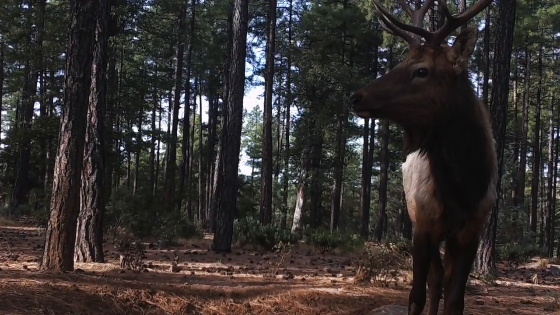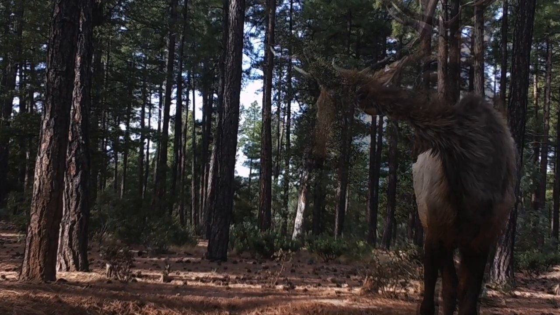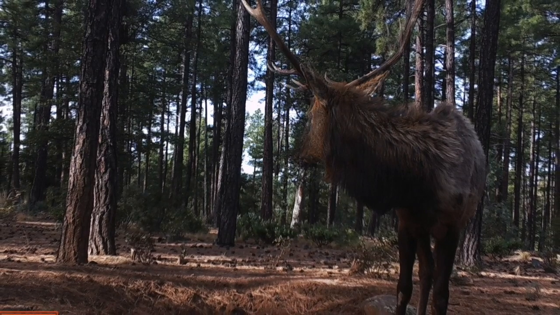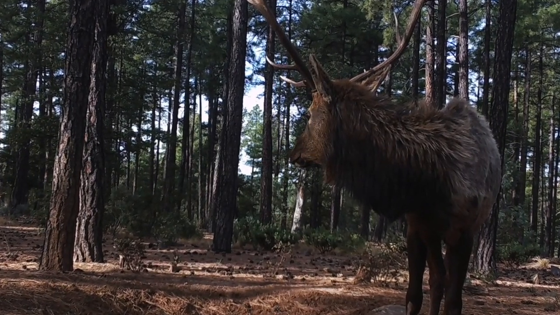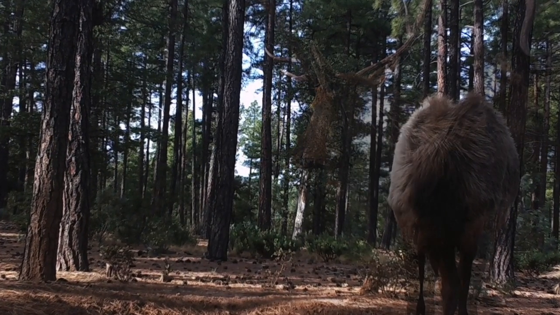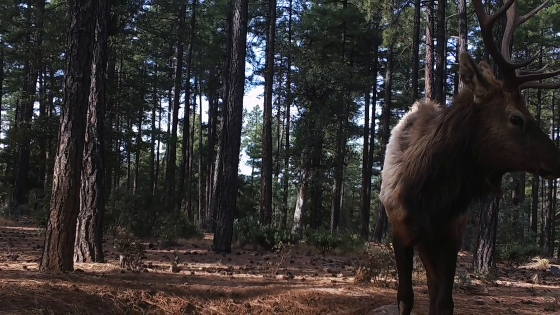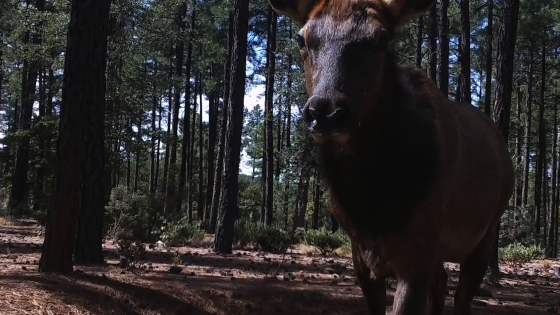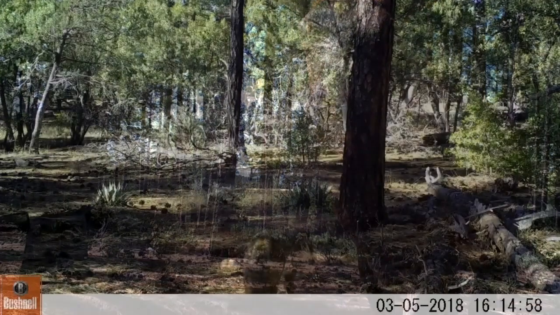This camera does video and still pictures, but at this point it's set for still photos. I had about 300 photos on this camera. Obviously I had to just narrow them down. There's not enough time for that. And here's a cow that came in really close.